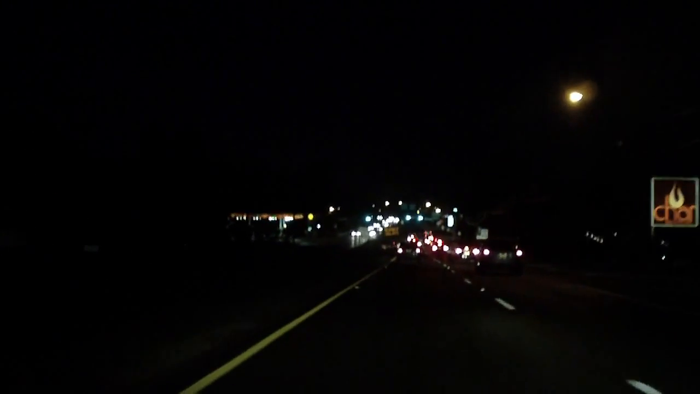So it's not going to work miracles once it starts getting totally dark, but it certainly does help brighten things up at the expense of making everything a lot more grainy.